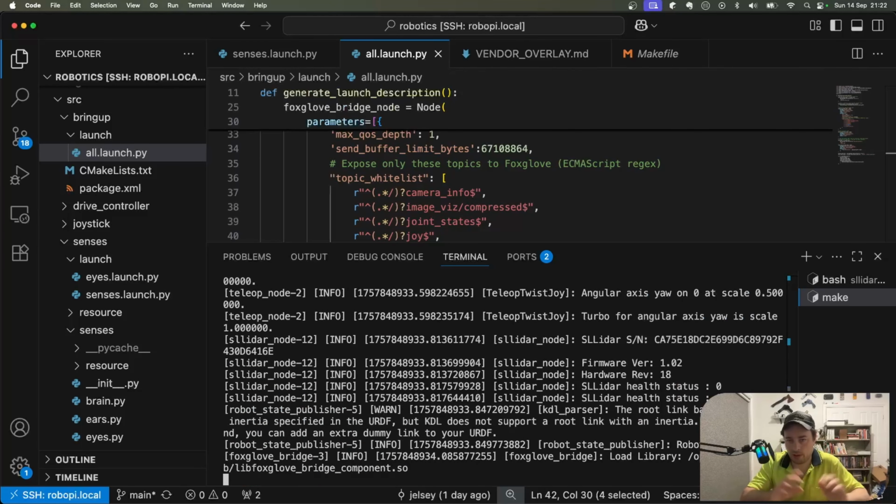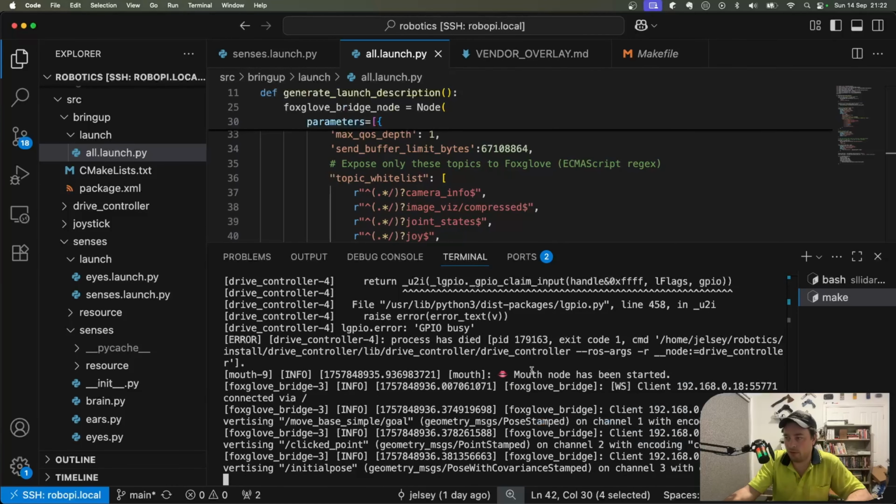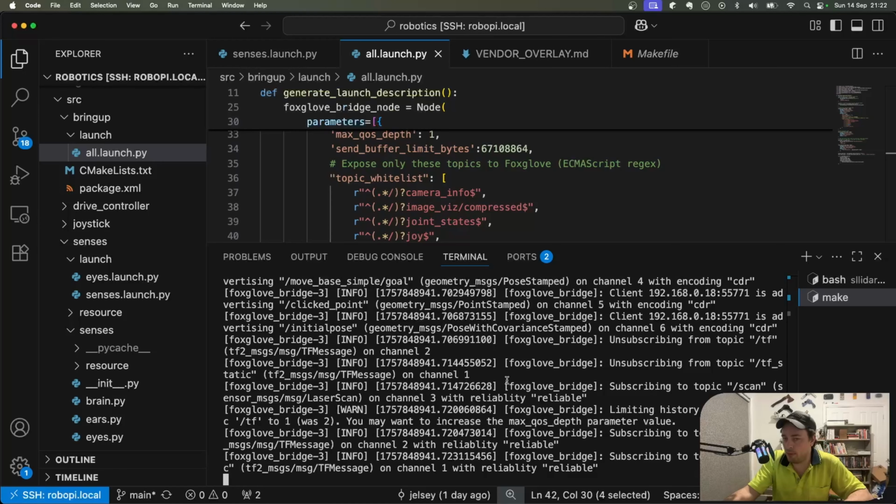So this is just starting up everything. There will be an error there. That's around GPIO. I've broken something else around GPIO, but I don't need that for this. That's fine. But it started everything up. I can hear the LIDAR spinning.